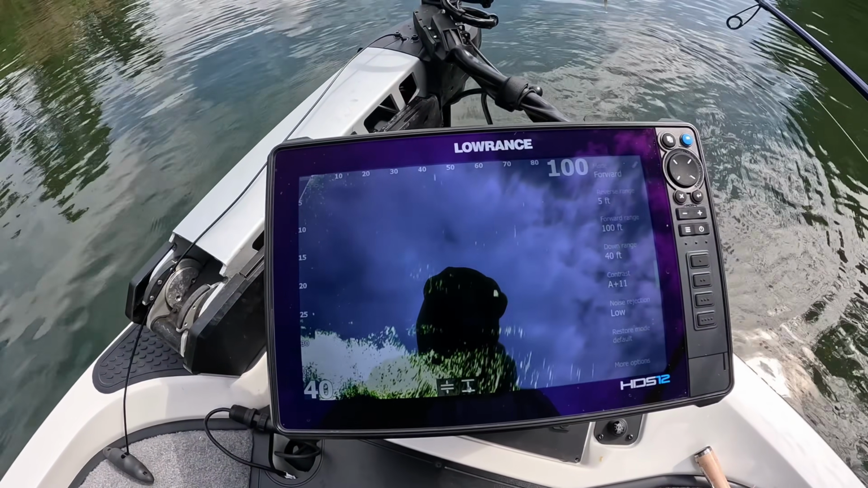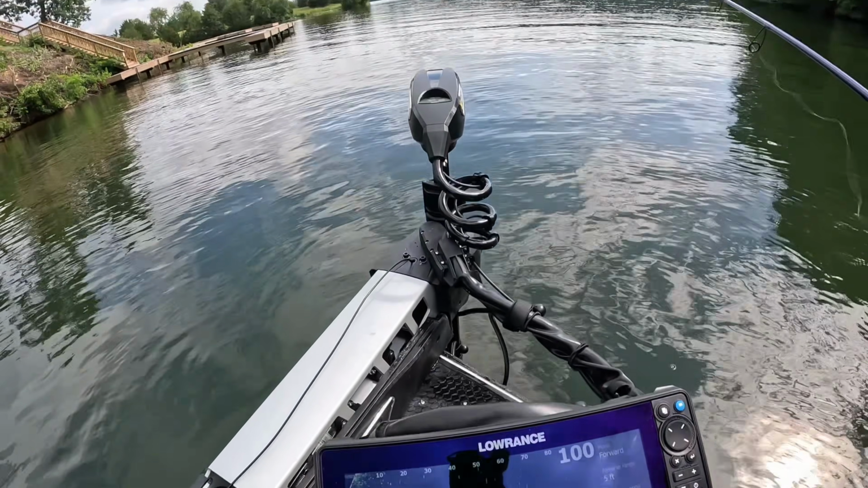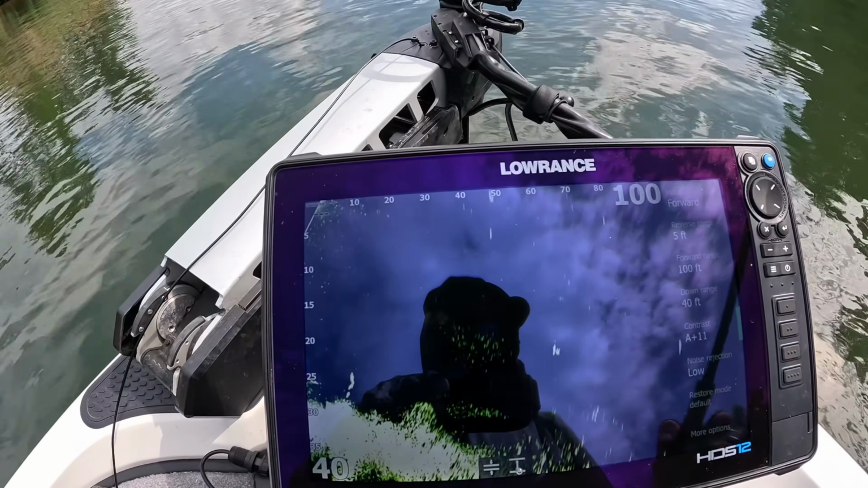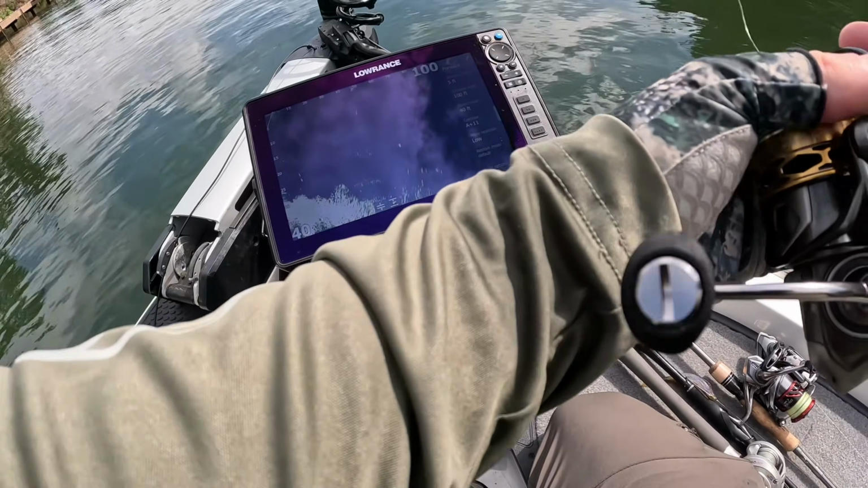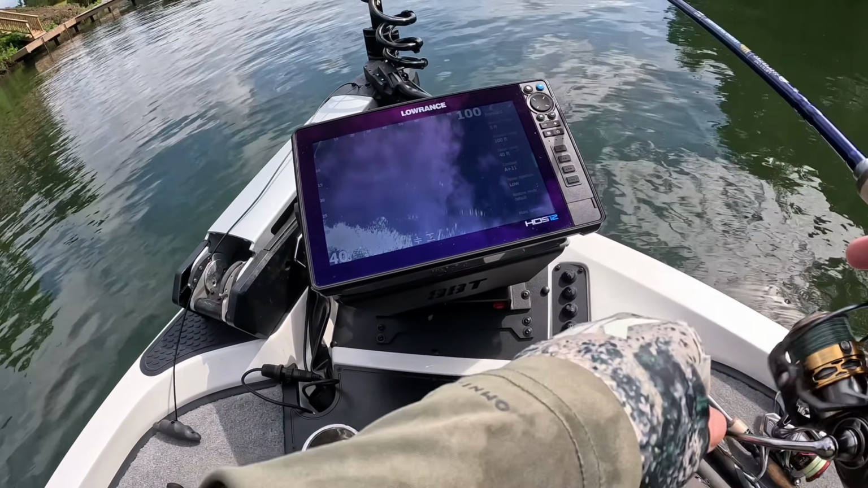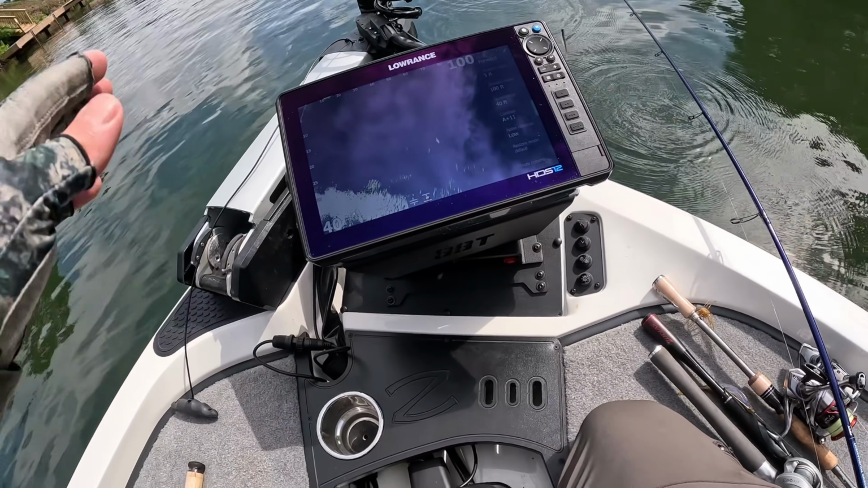Okay, so let's check and see if we still have a delay. There's the splash, and there it is at 50 feet. That's a little bit of a delay still, but you can still see the flash. But still have a little tiny bit of a delay.